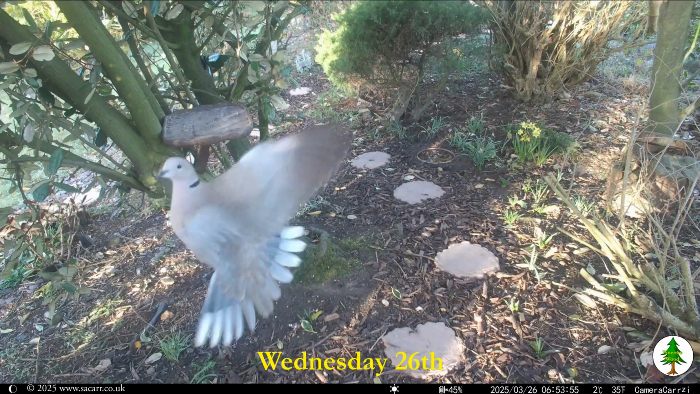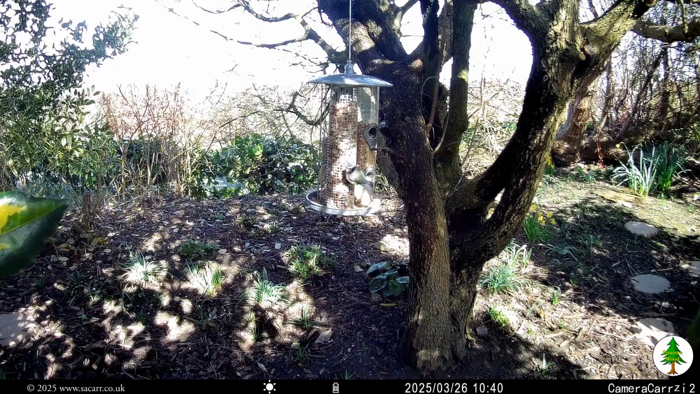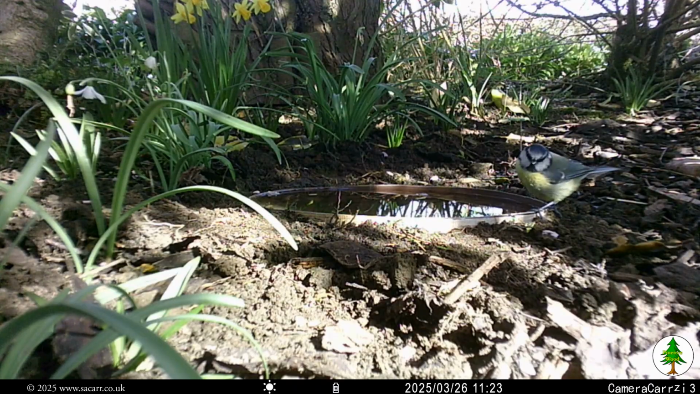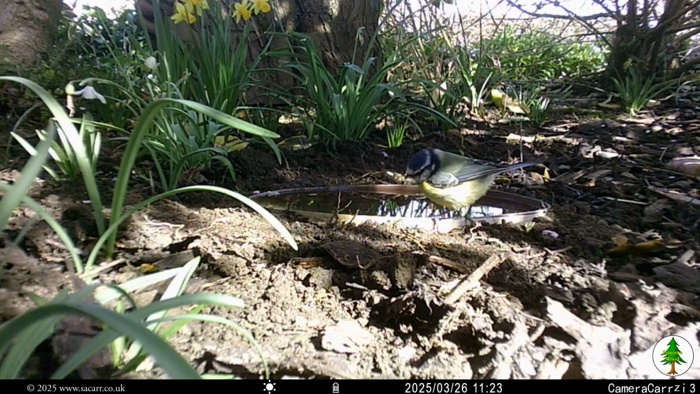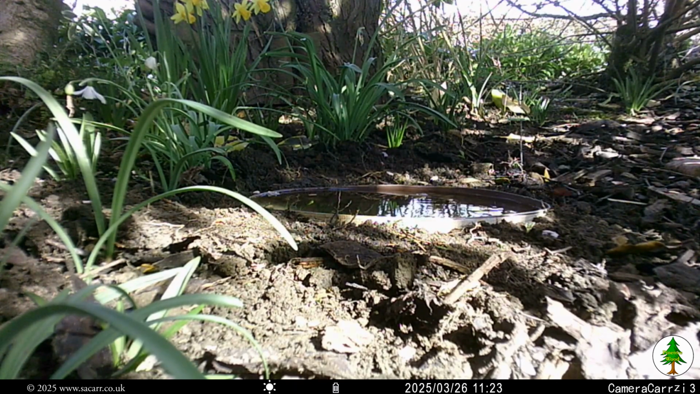The first capture on the 26th was a Eurasian dove taking off. I moved the bird feeder GoPro to a different tree as the afternoon and evening sun was glaring too badly on the lens.